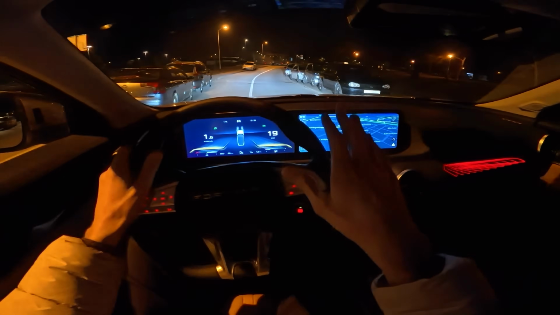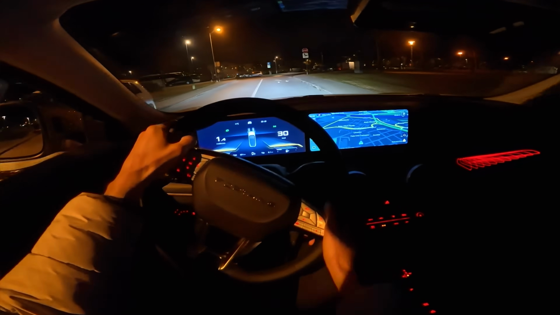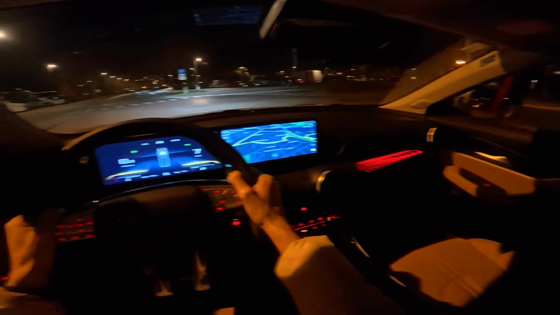You might notice it's a little bit busy here, and you can see the mosque has some lights on. I believe it's a holiday for them, so that's why it's busy there.